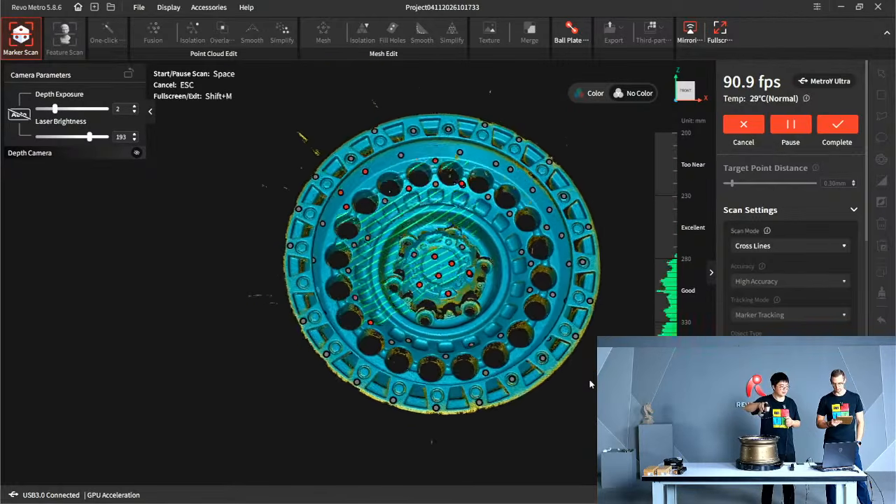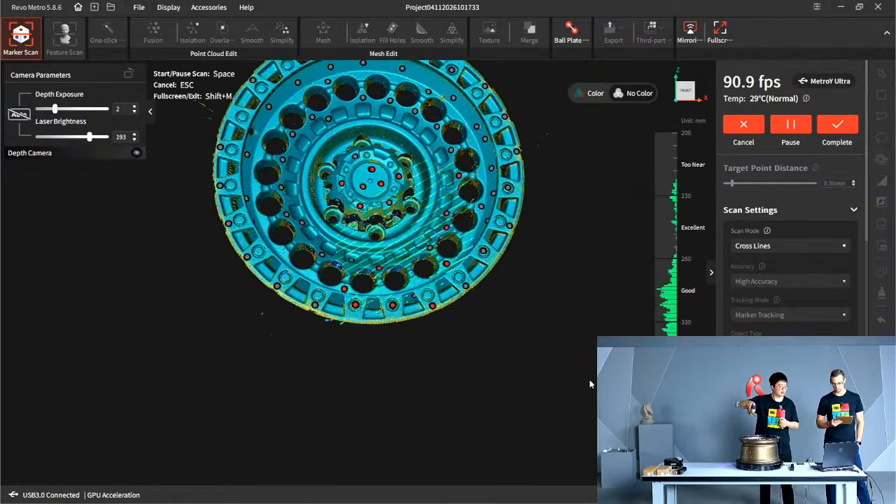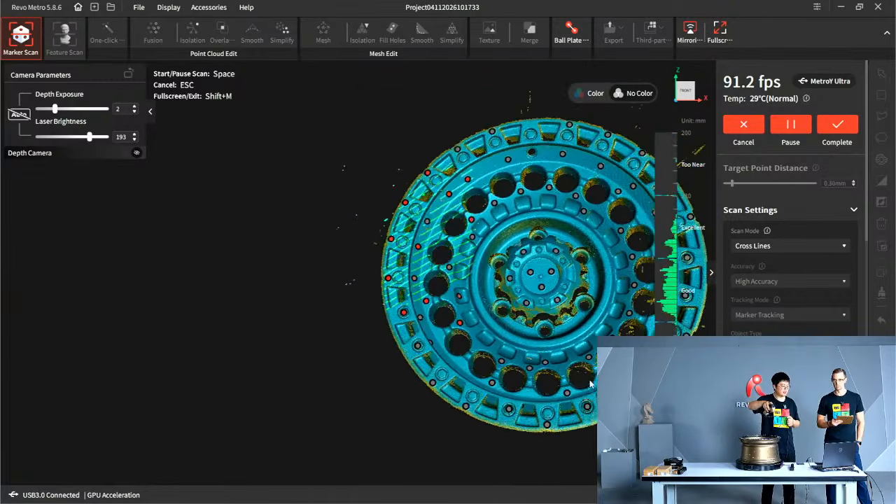Really good tracking. Okay, almost all blue. What do you think? I think it's looking good. Just a little on the rim, the outer edge. The outer edge, sure. Just a little bit, huh?